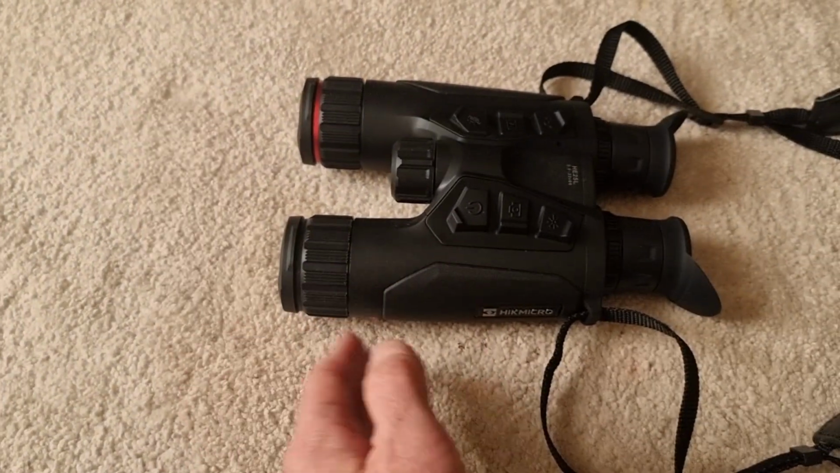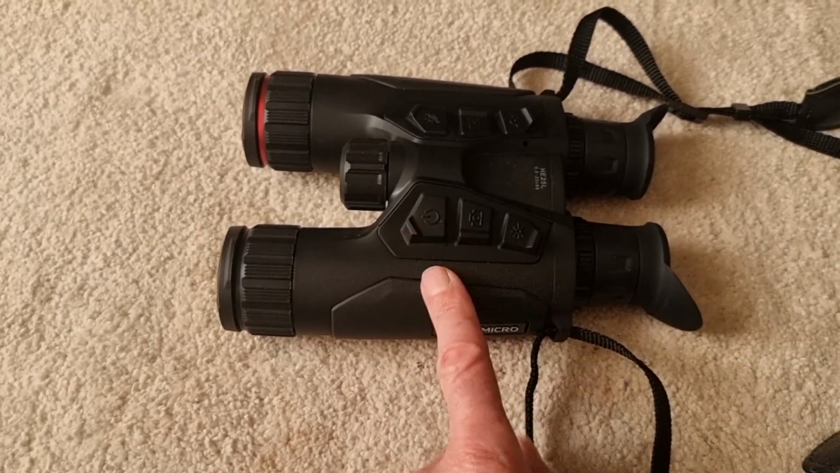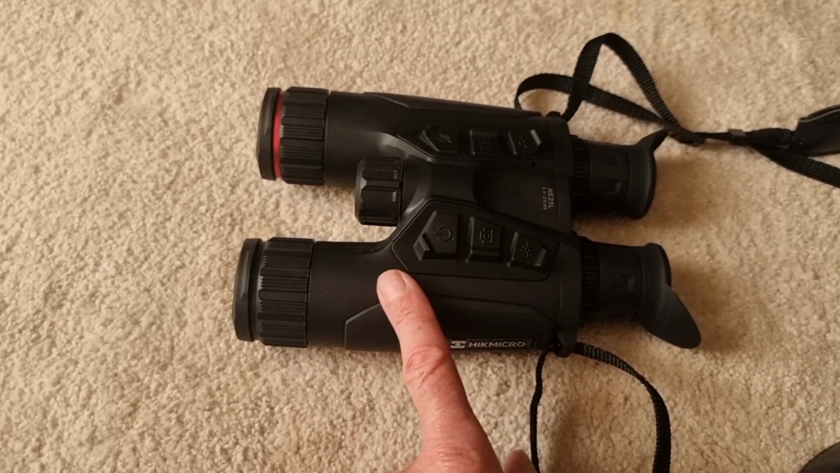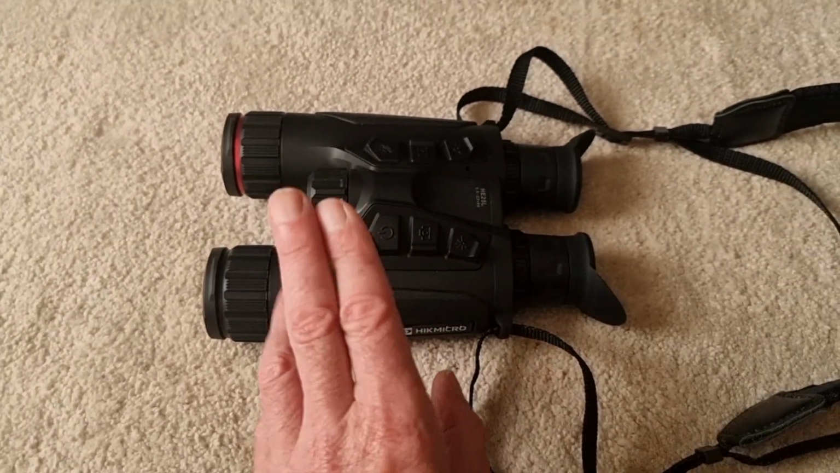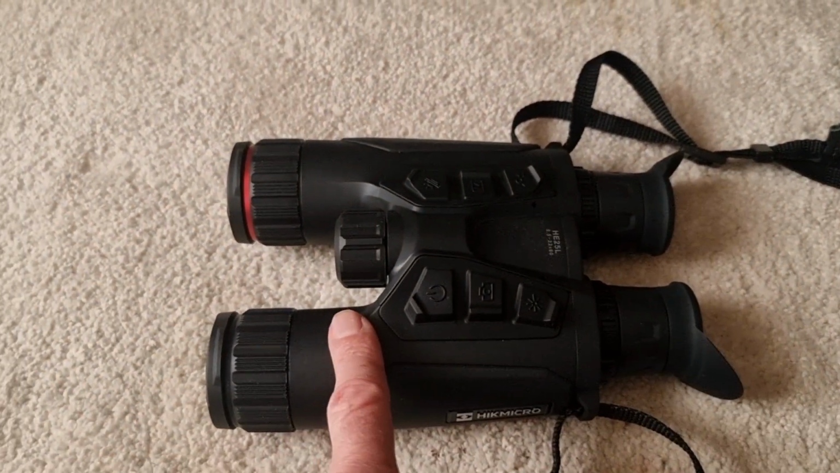right up to when it's almost dark, which again is really handy for the air gunner because it enables you to spot whatever you want to shoot at dusk. It gives you a much longer range and it draws in more light than the human eye. So, again, brilliant for air gunning. So there you go.